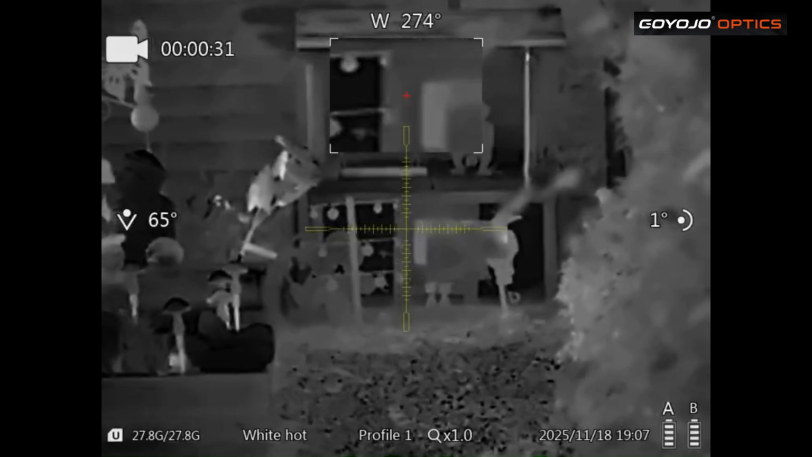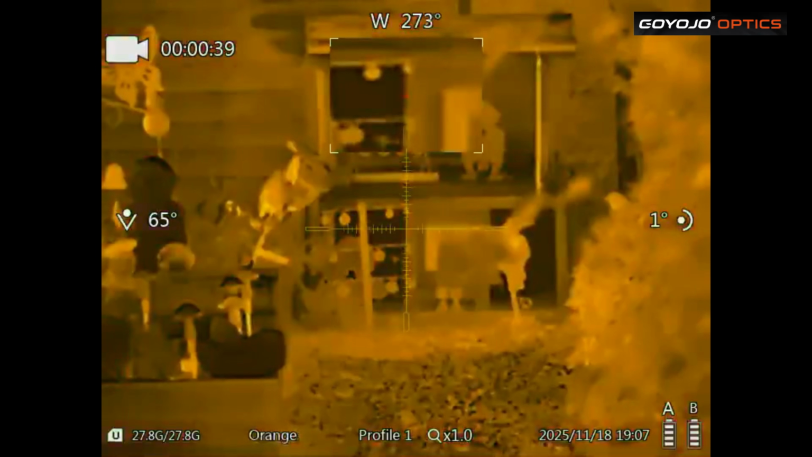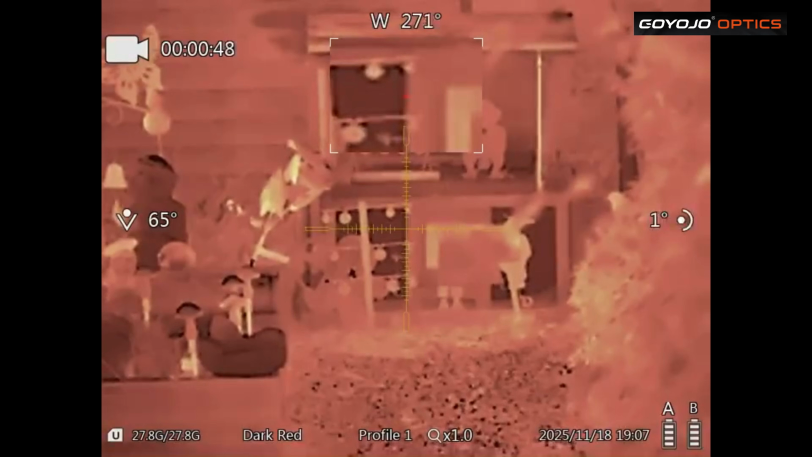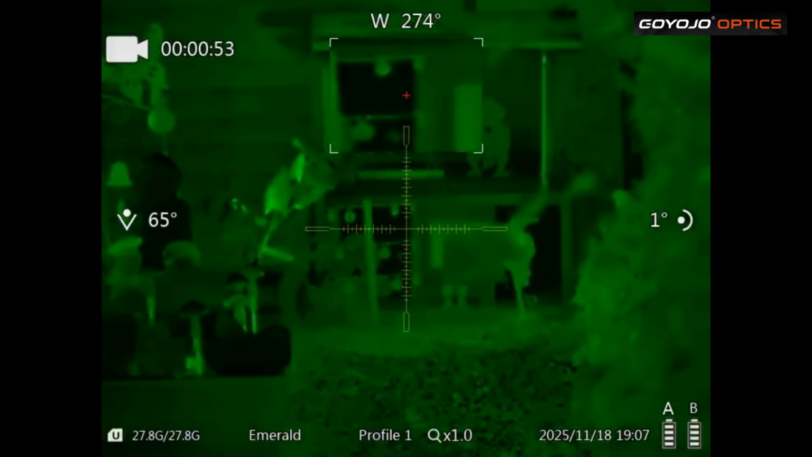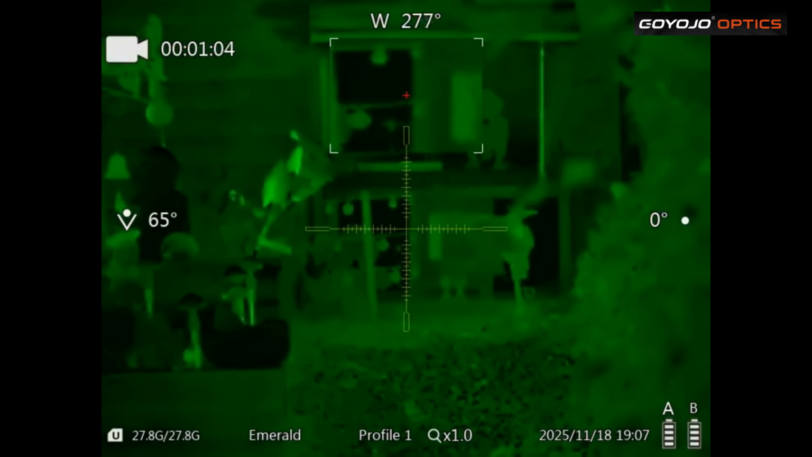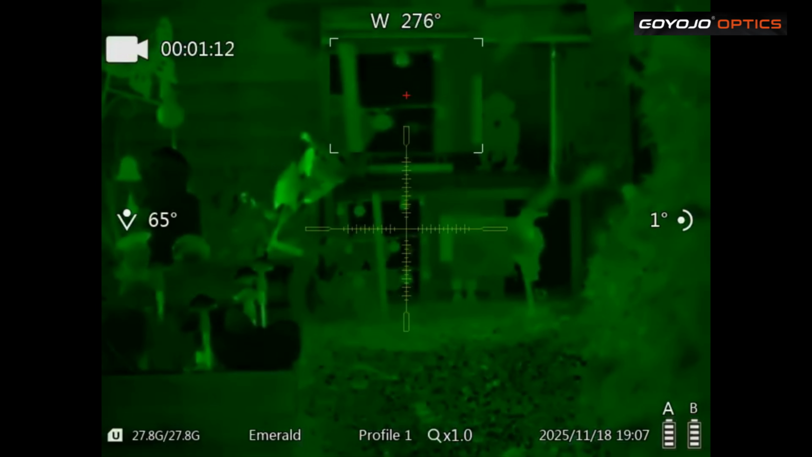White hot, black hot, iron hot, orange, blue, dark red, emerald. So it's got a complete circuit there. It's got 10 different reticles on it and 4 different colours, so basically you've got 40 options of reticle with colour, and quite a few options for the palette colours as well.